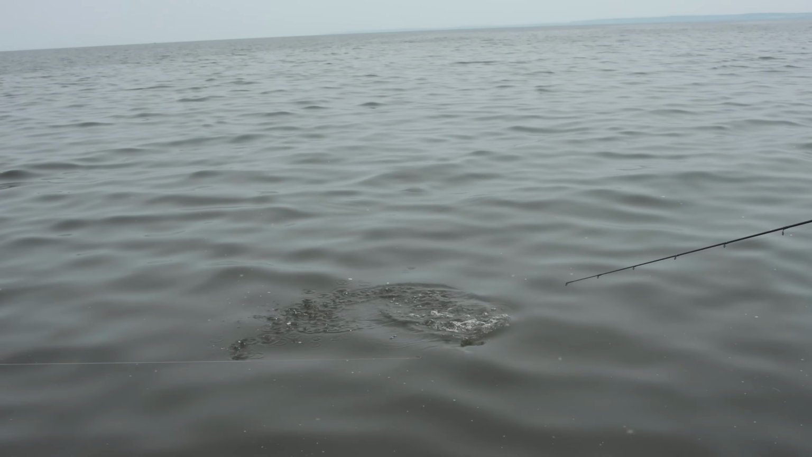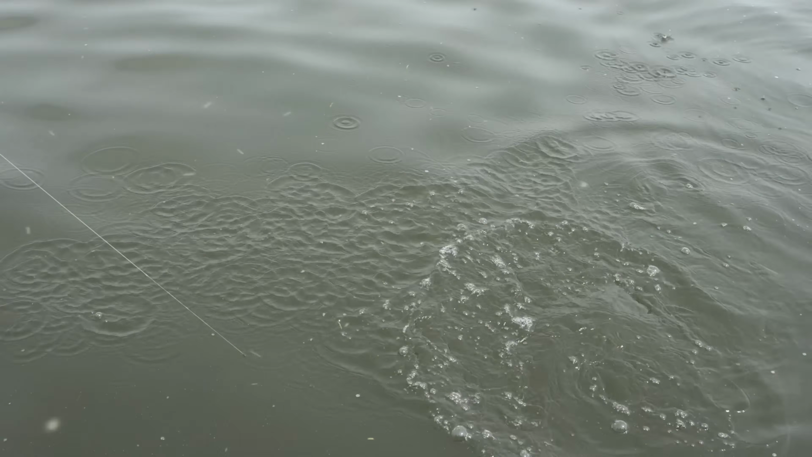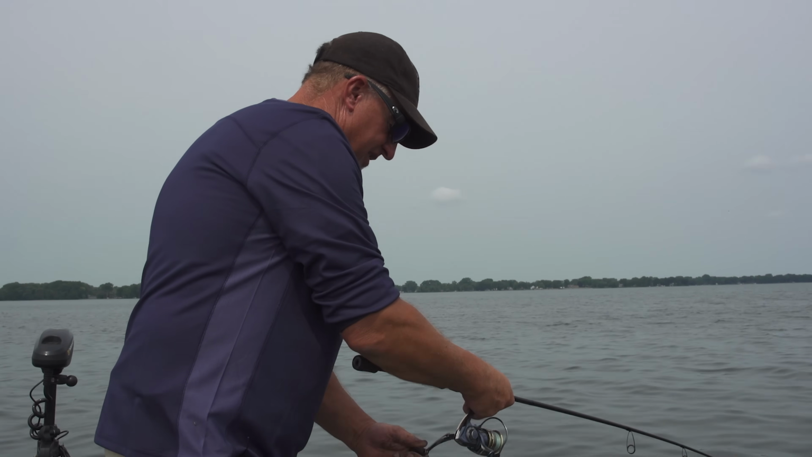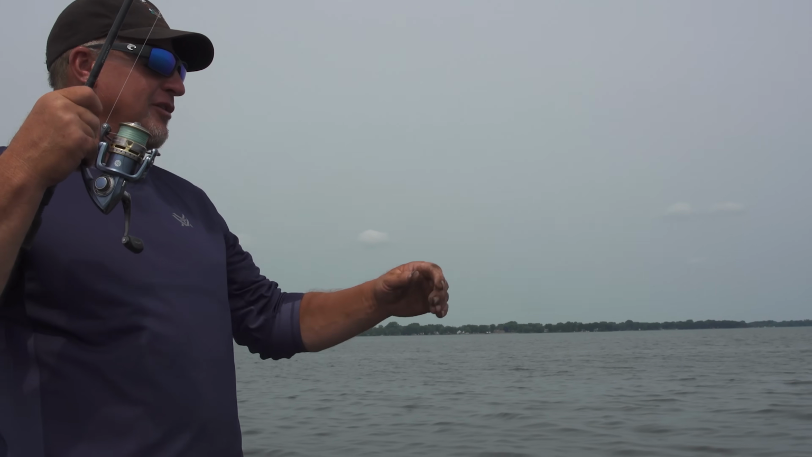I switched to a crankbait because Lance got the last 3 on that, and it's just kind of nice to get that different feel. And man, oh man, this is the old Lance special.